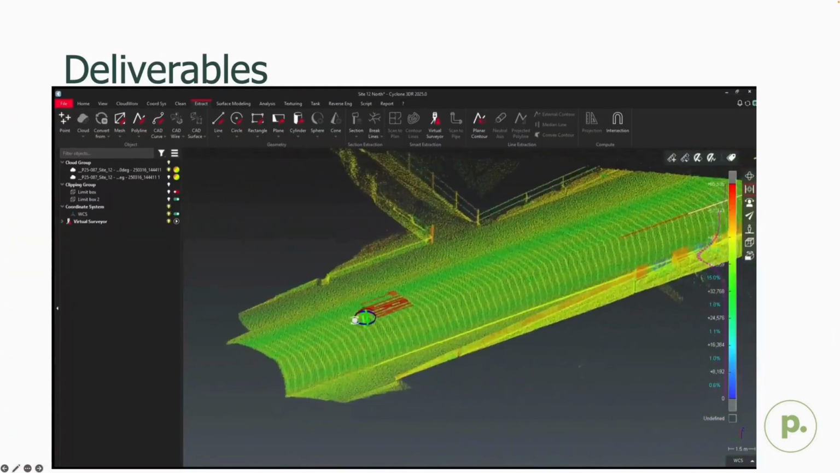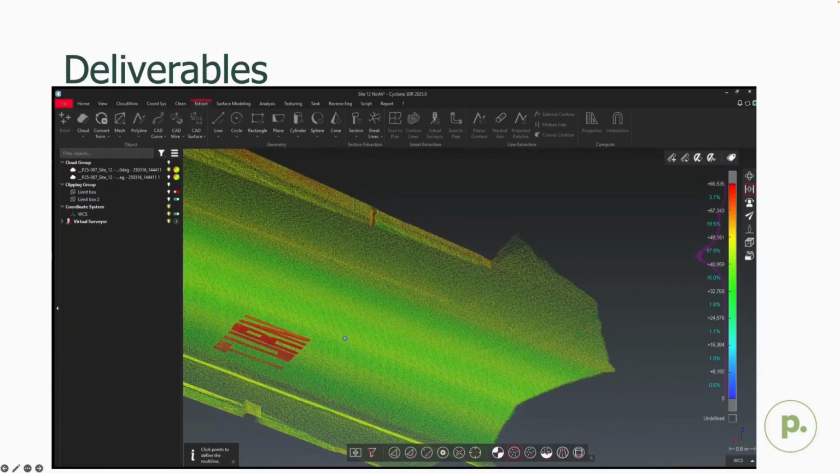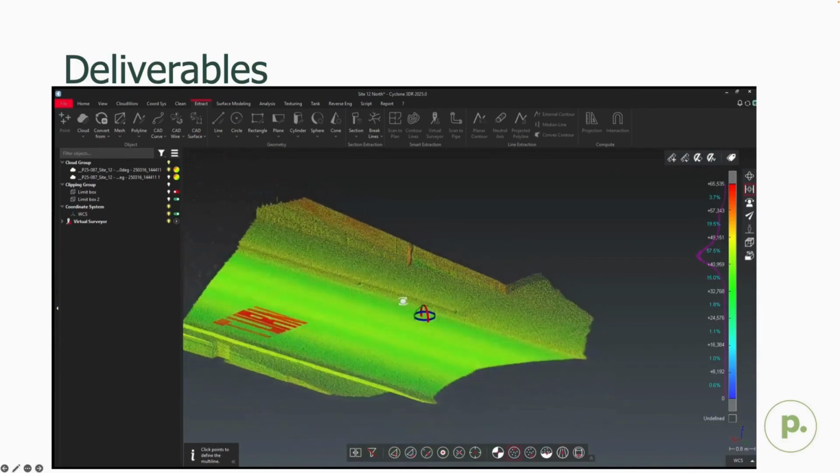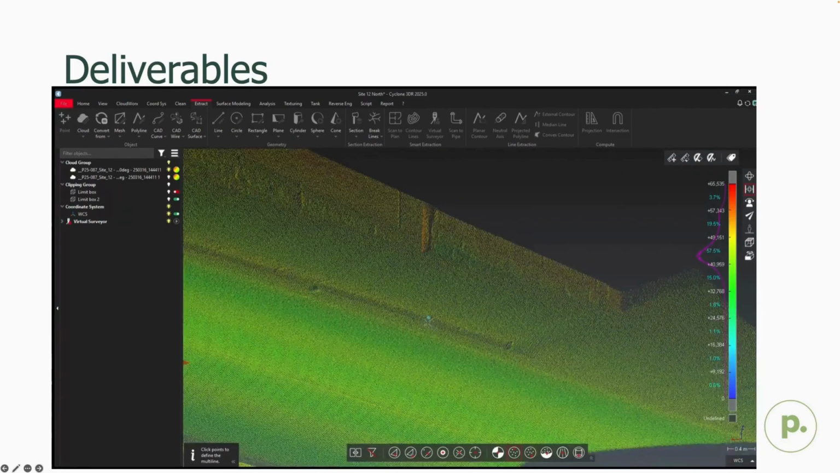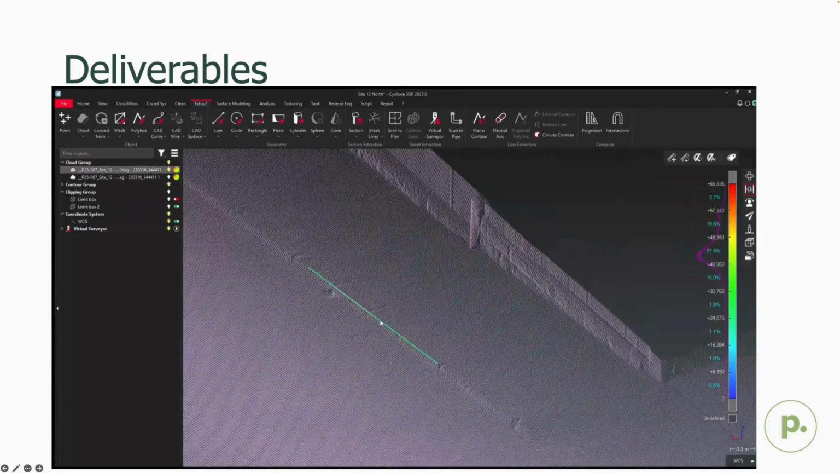So the final phase was generating the deliverables. As we previously mentioned, the required outputs were 3D CAD and 3D 12D files, and these files needed to contain all of the surveyed features as well as a digital terrain model and contours.